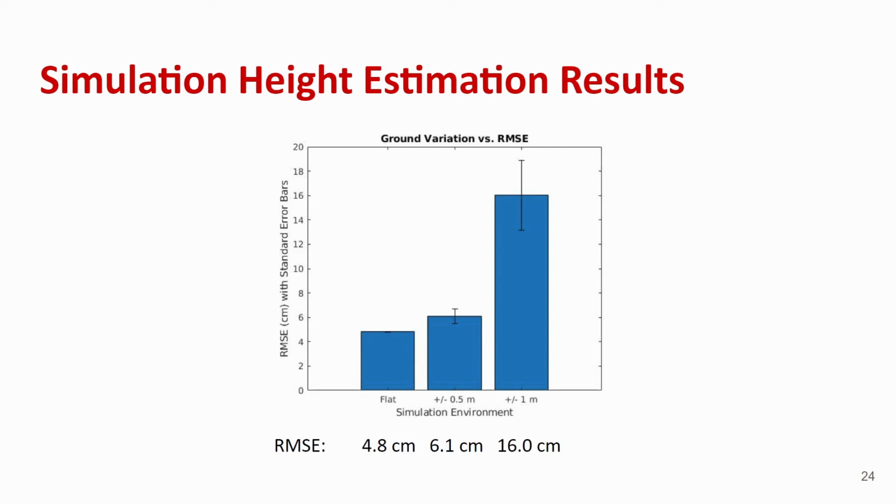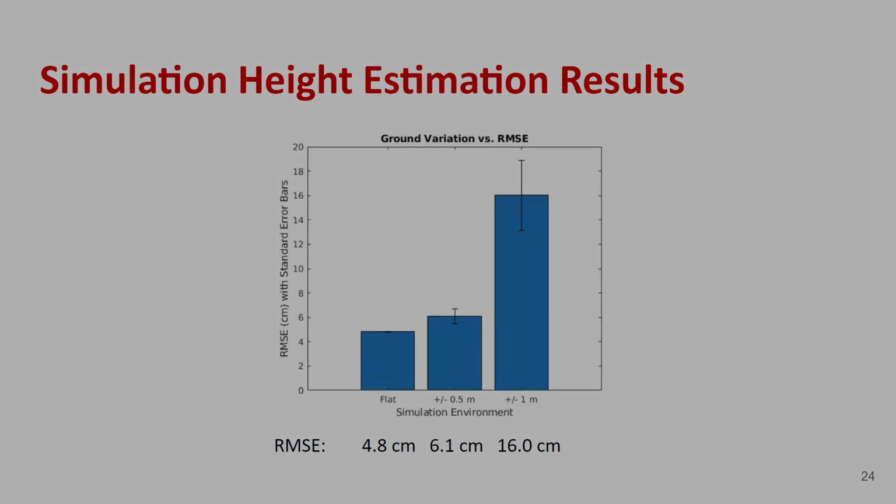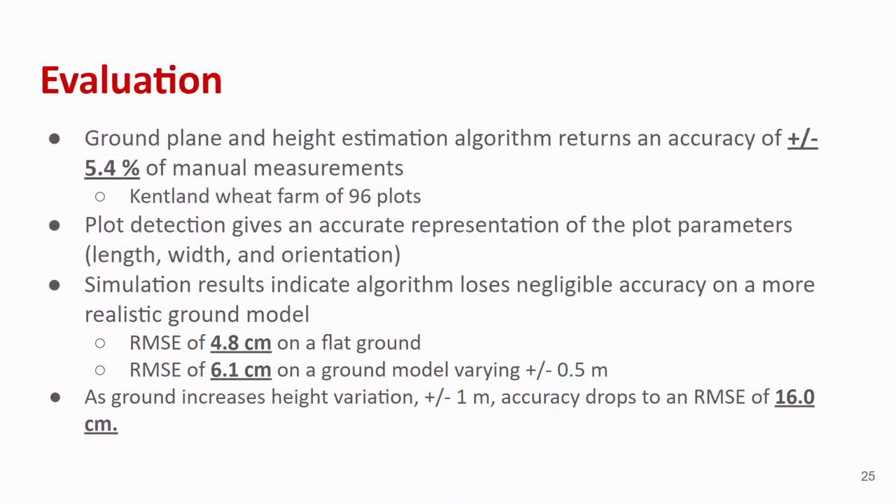As expected, the more varying the ground becomes, the more inaccurate the height estimations become. The standard deviation error also increases. To summarize, the height estimation had an average percent difference of plus or minus 5.4% with an RMSE of 6.1 centimeters for the real-world wheat experiment. We achieved accurate plot detection by finding the bounding box parameters. Simulation results show that the algorithm still holds up on a farm with a realistic ground model.